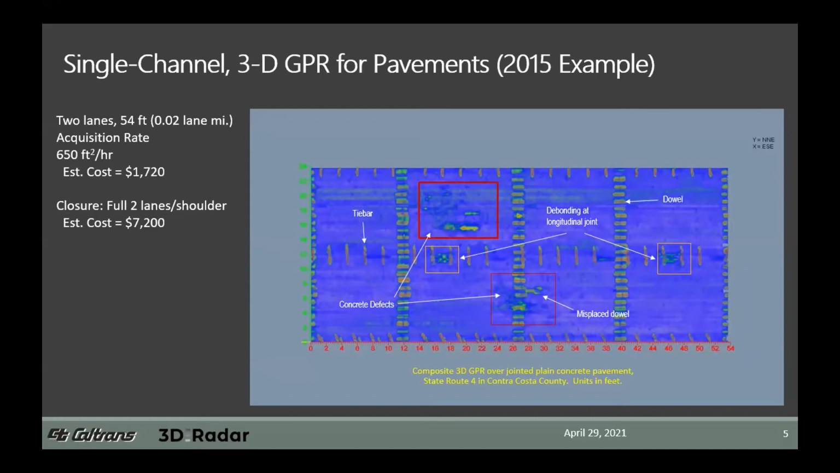So in this particular example, this was a single channel data set collected on Route 4 in Contra Costa County. That was 2 lanes and it was 54 feet long. So that's the equivalent of about 1,300 square feet. And the acquisition rate for that, and so back up a little bit to state that this data was collected at a resolution comparable to the 3D radar system. And so using that as a guide, we had an acquisition rate of about 650 square feet an hour.